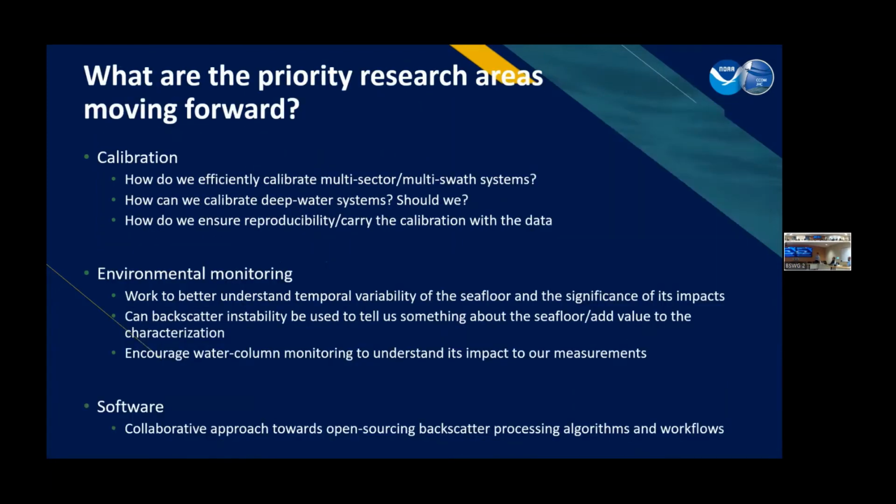Now I'm going to directly address those research priority questions of the group. Calibration. You should probably add that to your account project. We really do need to understand how to efficiently calibrate these systems, particularly multi-sector, multi-swath. Open question on deep water systems: how do we even start to approach that? And then, as I mentioned before on the standard line slide, how do we ensure reproducibility and carry that calibration with the data as we move forward?